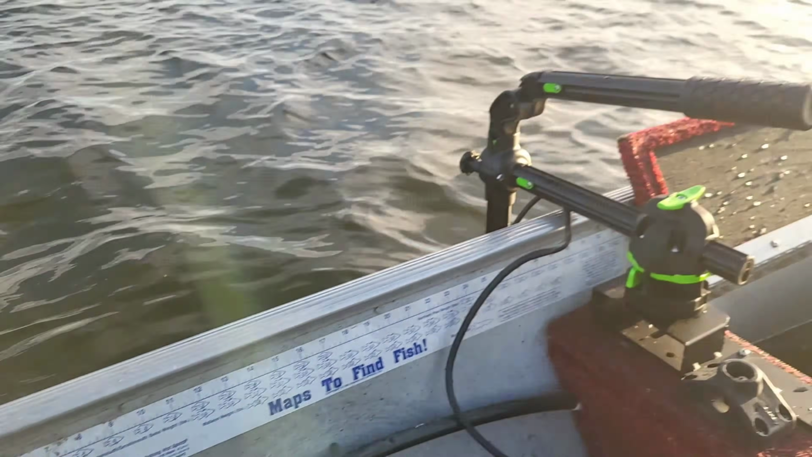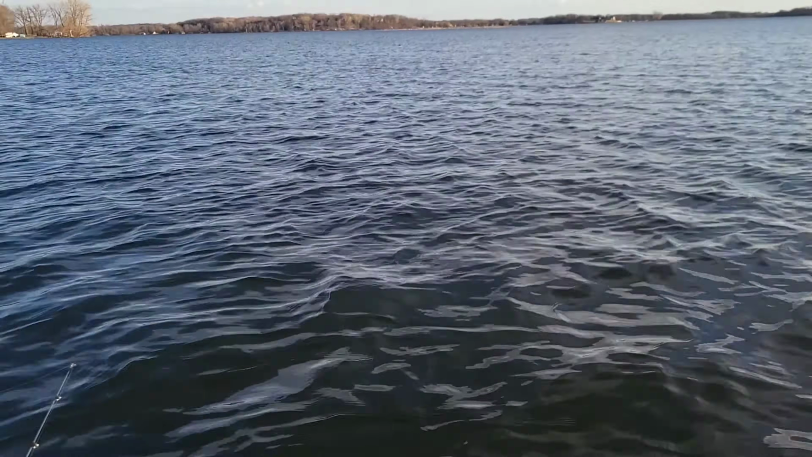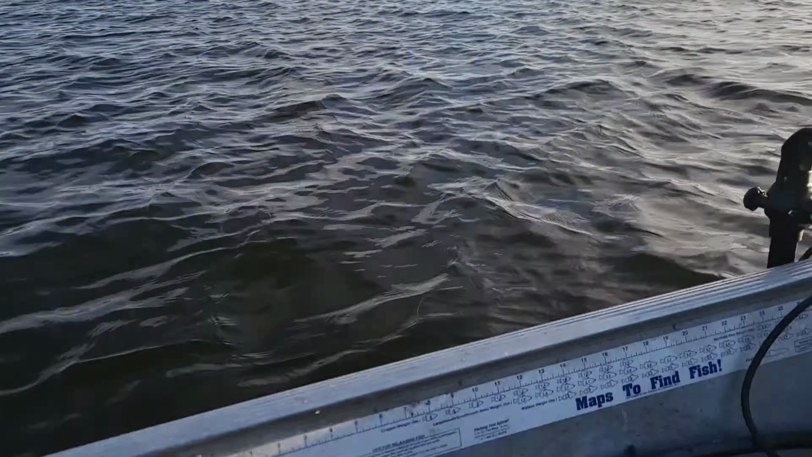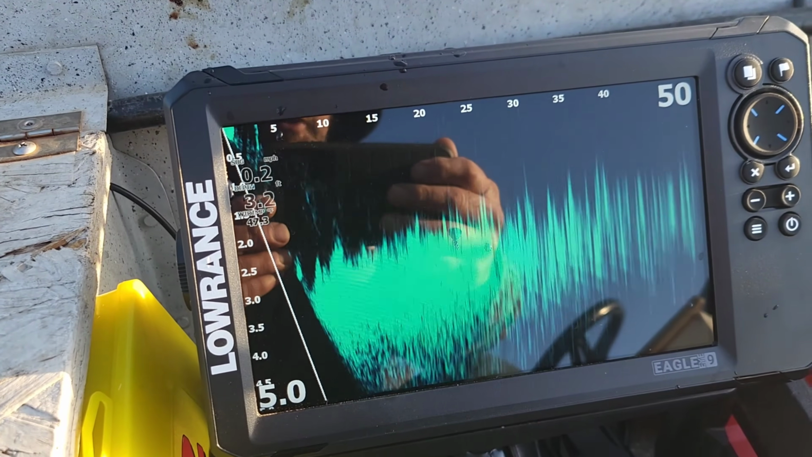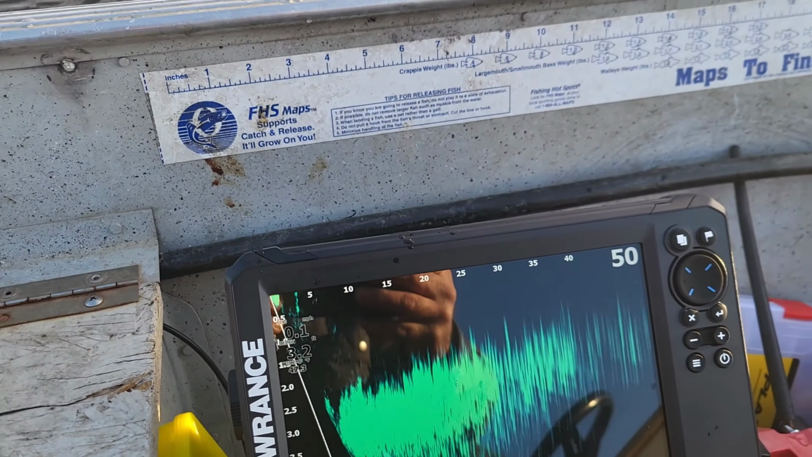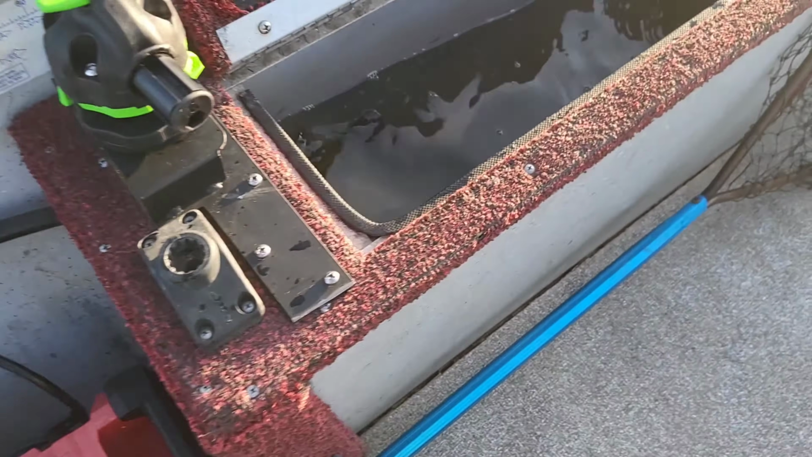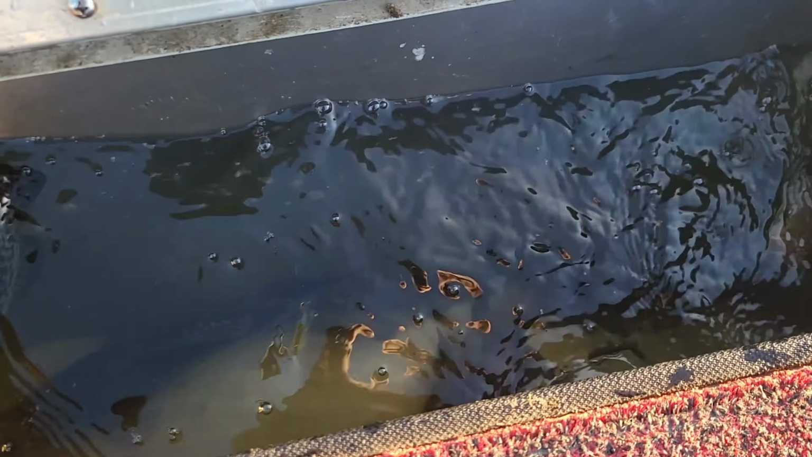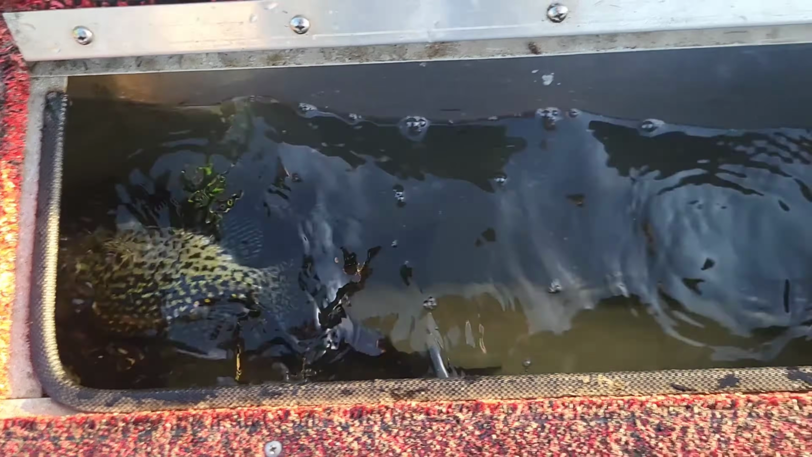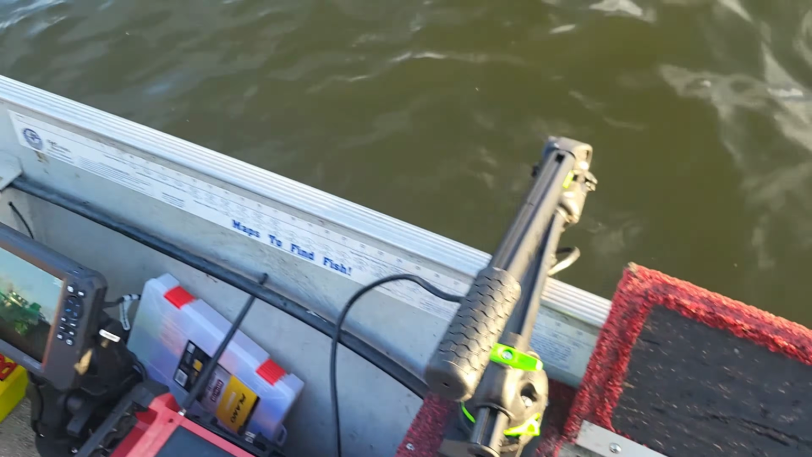And then I got it just pointed straight out, and my bobber's right there. I'm going to have to cast it back out over here again. When I see the fish, all of a sudden you'll see a whole bunch of them there, and I cast over there, and bam, I catch one. So I've got 7 nice sunnies in here, 7 or 8. I got to count after I catch a couple more. 2 nice crappies, and then I put that big one back.